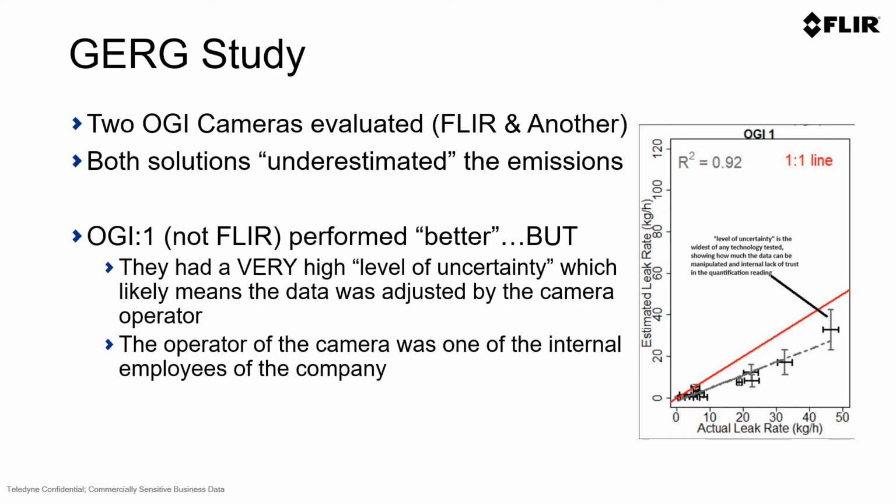In the study, OGI camera number 1, which was not FLIR, but another manufacturer, performed better according to the study's words, but as you research the study, they had a very high level of uncertainty, which potentially could mean that the image or the data was adjusted by the camera operator. In this study, the camera was operated by one of the manufacturer's engineers rather than just a field operator like would be common in the field and as a true user of an OGI camera.